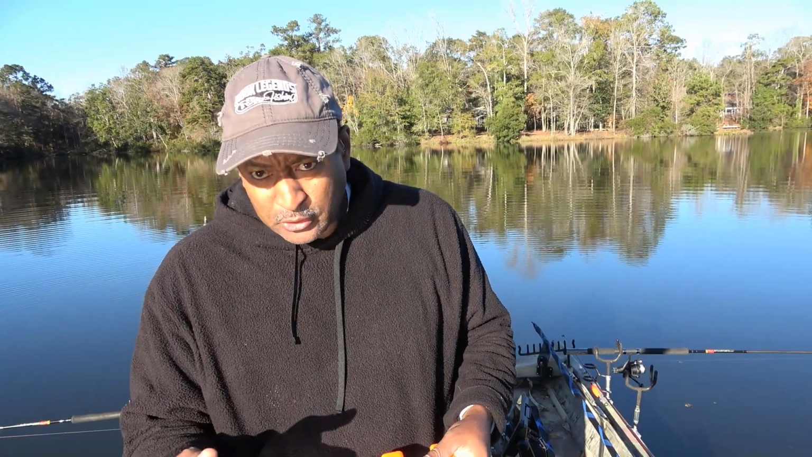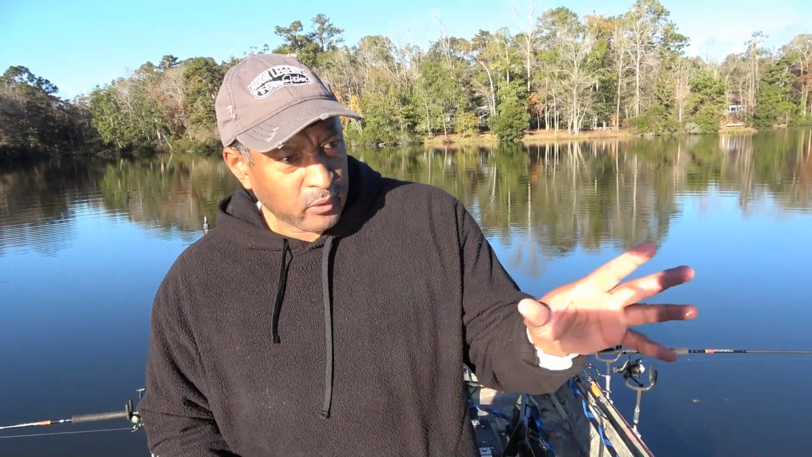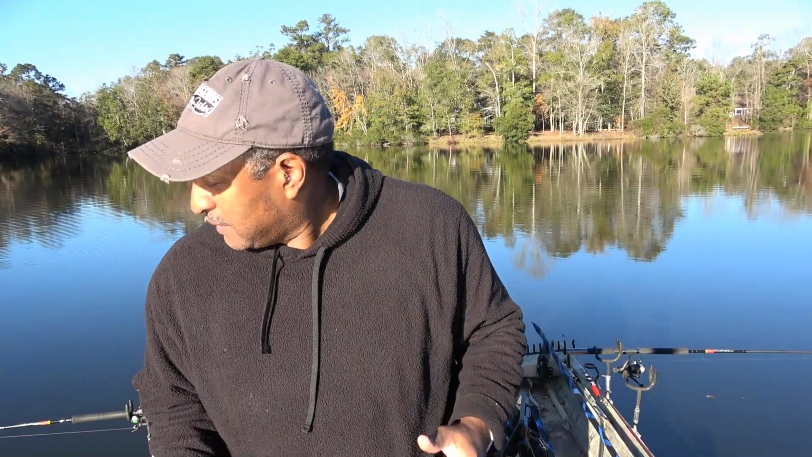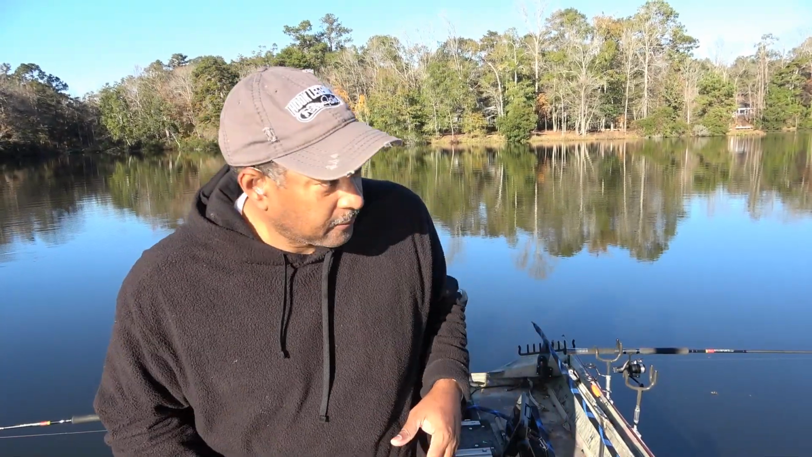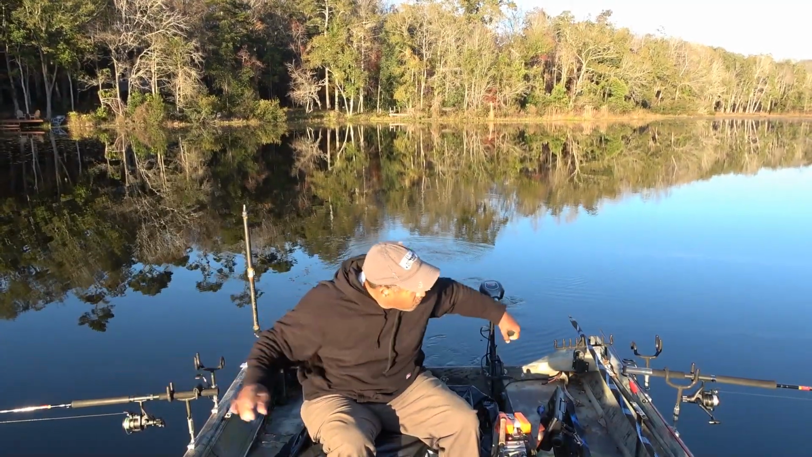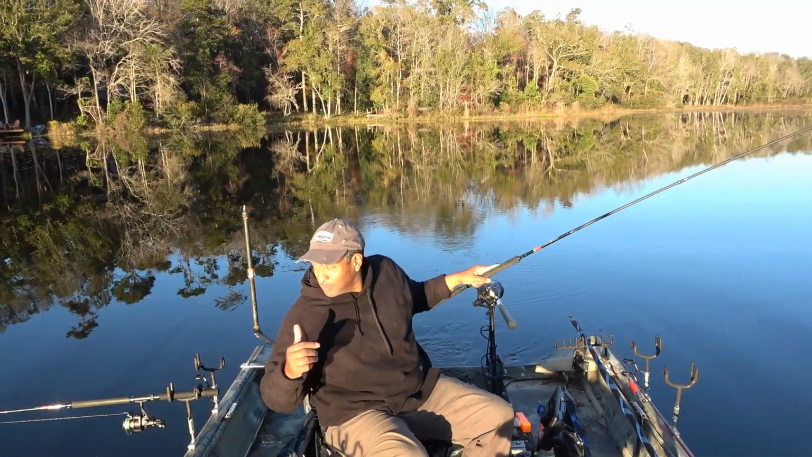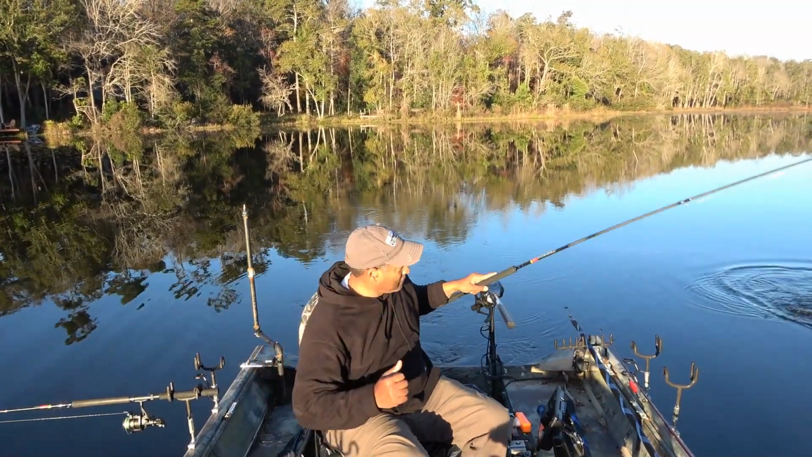But they're not huge fish, so I want to see if I can maybe move to a different location, move around a little bit. I definitely want to go back there before the sun drops behind these trees and see if I can catch some more quality fish. Sometimes they get you crossed up. You look on one side and they bite on the other.